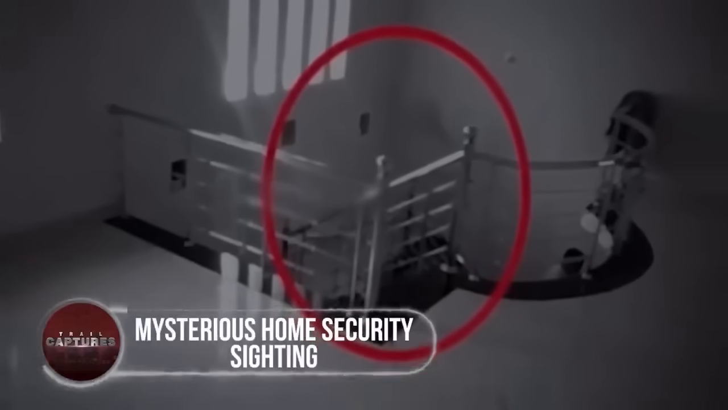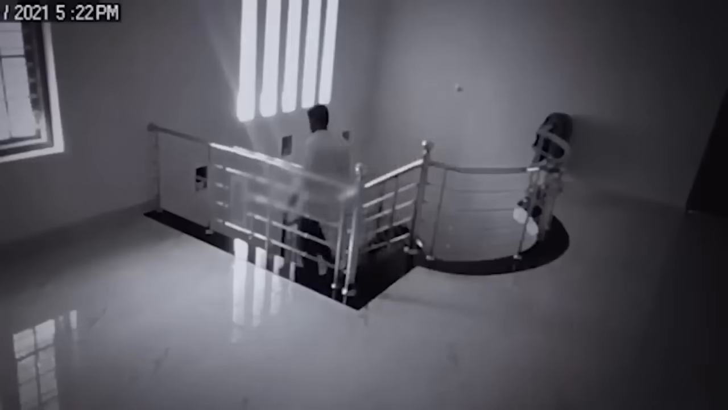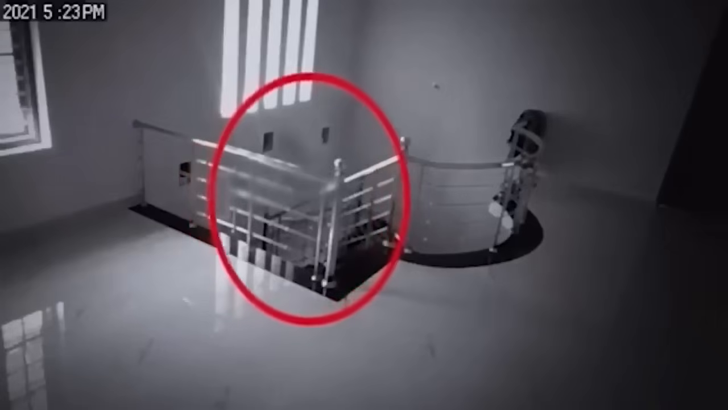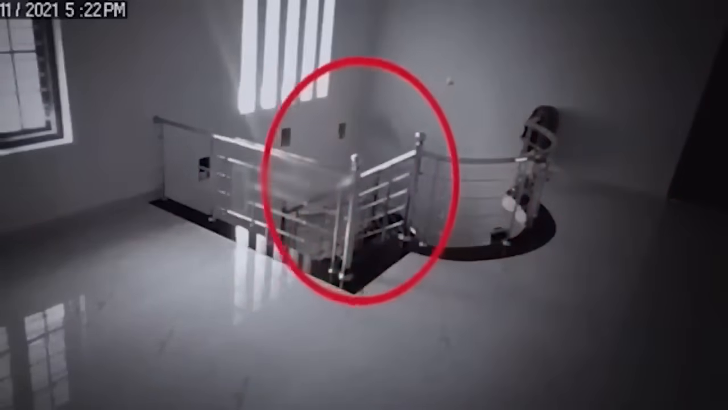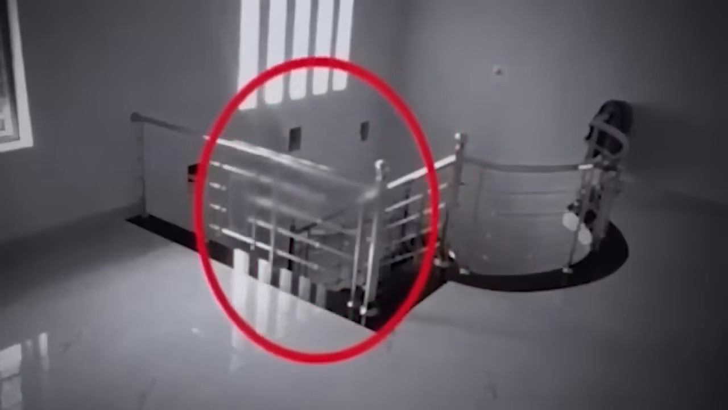Mysterious home security sighting. In February of 2021, TikTok user Alyssa Nash shared some spine-chilling home security footage that left viewers puzzled and intrigued. The video features a strange, shadowy figure moving up the stairs past one of the residents. Transparent and amorphous, the entity appears vaguely human in shape before floating out of view.